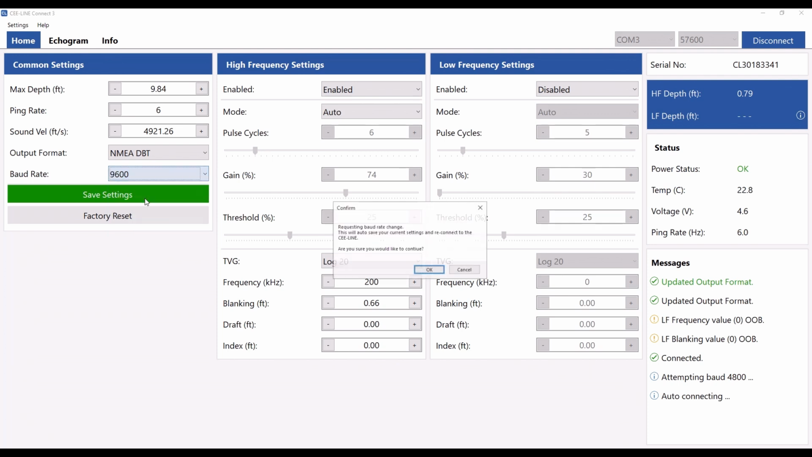The factory default baud rate for CEE-LINEs used in all different applications is 9600, but in this case we're using the USB-A cable. The baud rate is going to be irrelevant, so no matter what we put in the baud rate, it's going to work. That is not the case if you're using the CEE-LINE with other types of acquisition. Only for Hydromagic is this the situation.